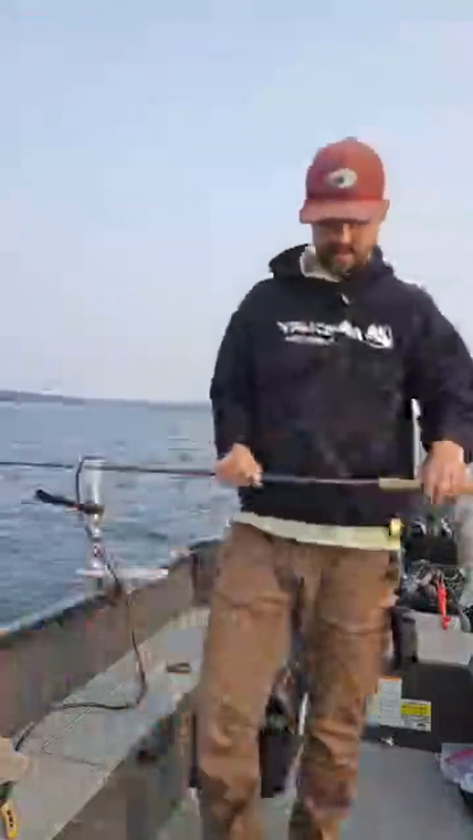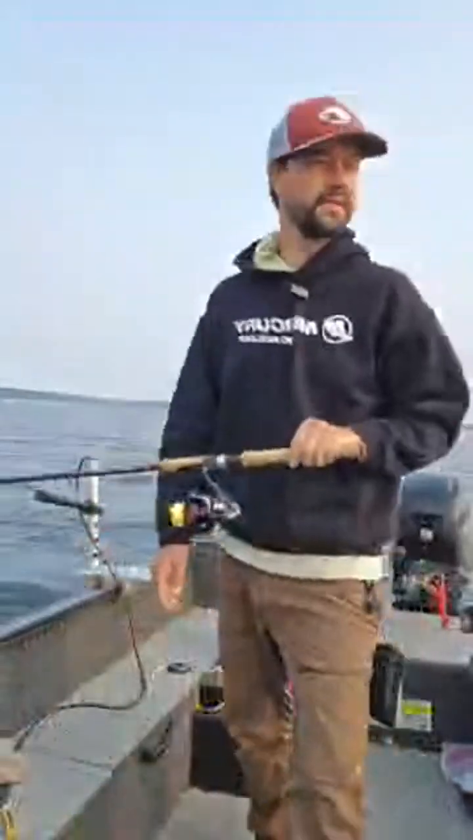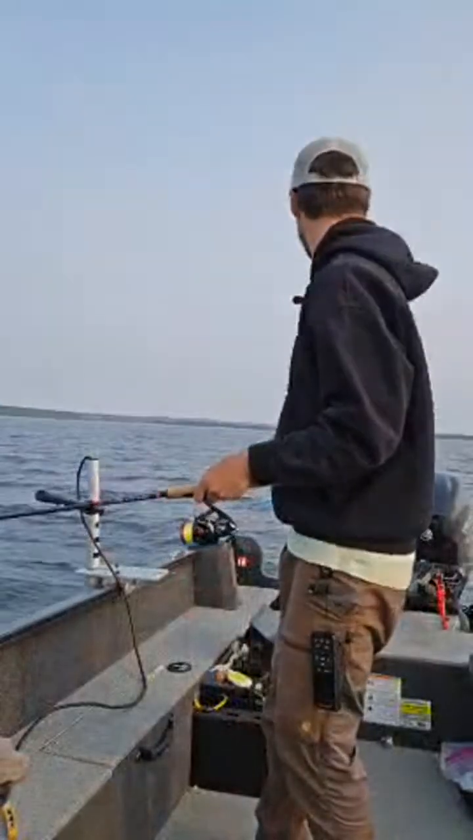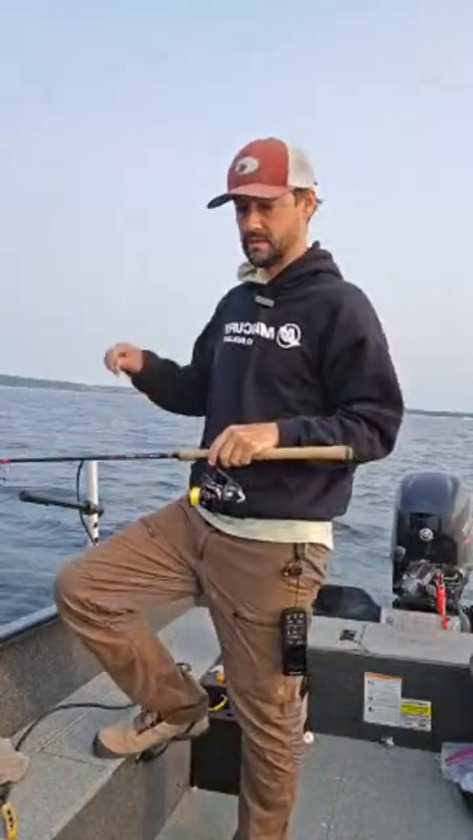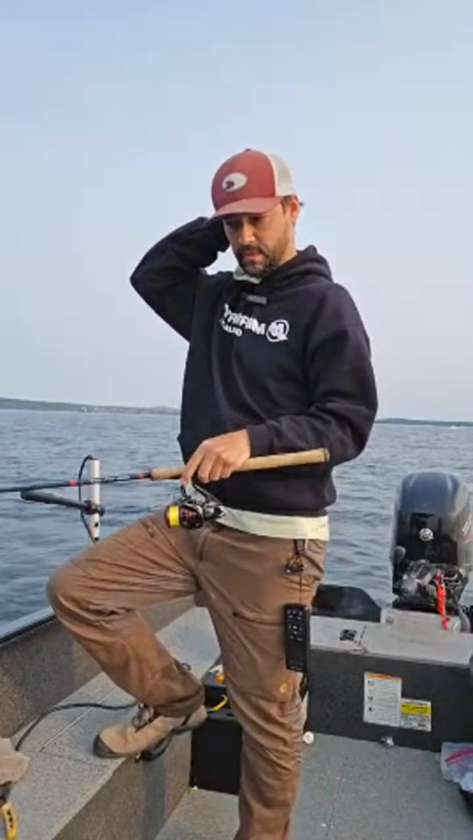Let's drop down and see if he wants to bite the swim bait. Yeah, anything with high sides, once you get into the 17, 18-foot boats, they get really expensive, which is what I wanted. I wanted a 17 or 18 guide series, but even with the guide discount, so I'm a guide, it wasn't worth it.